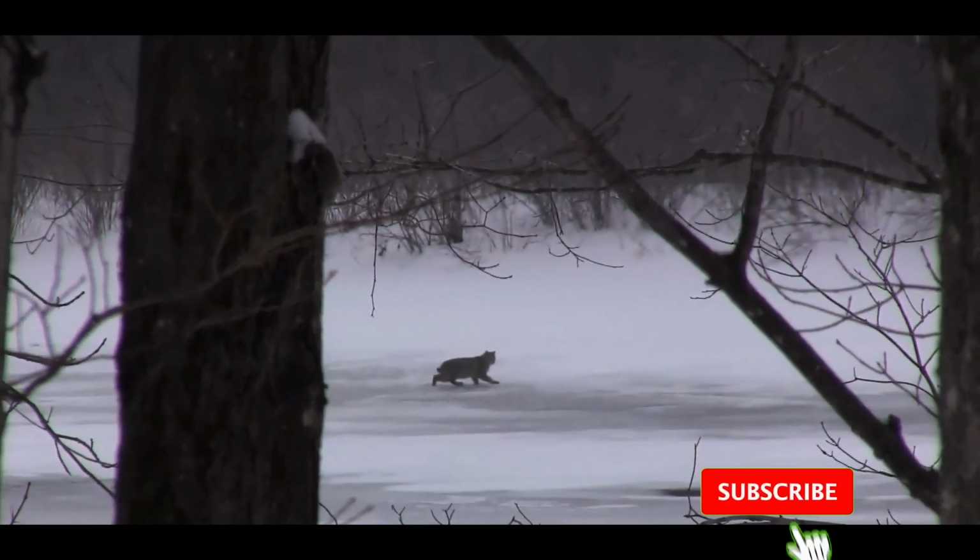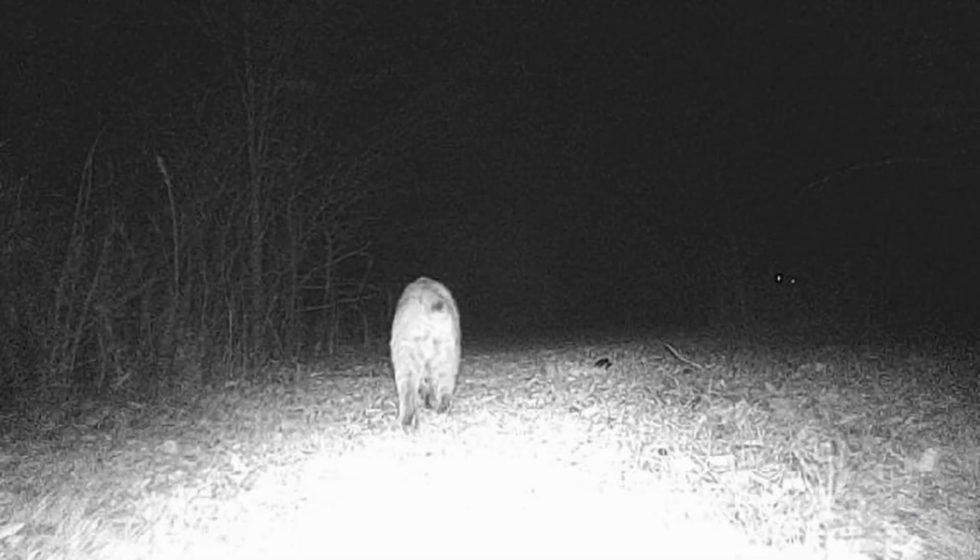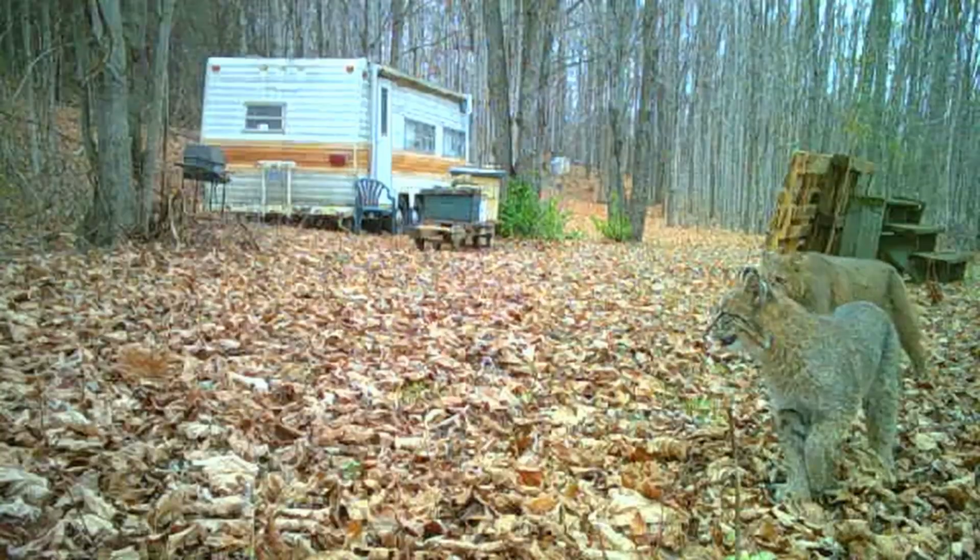Bobcats. We have our share of bobcats here. I've caught a number of them on video over the years. Probably the most exciting was when I caught a mother with her 2 kittens. They just did this great walk right in front of the camera. I'll show some footage here now.